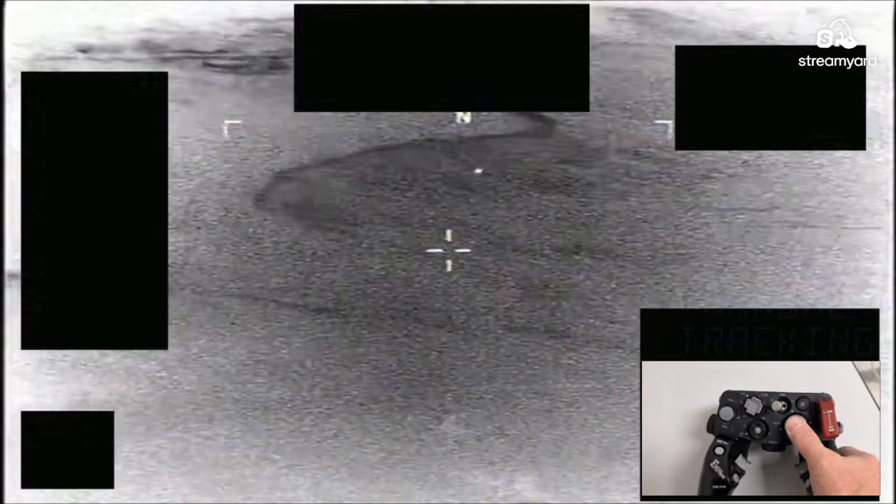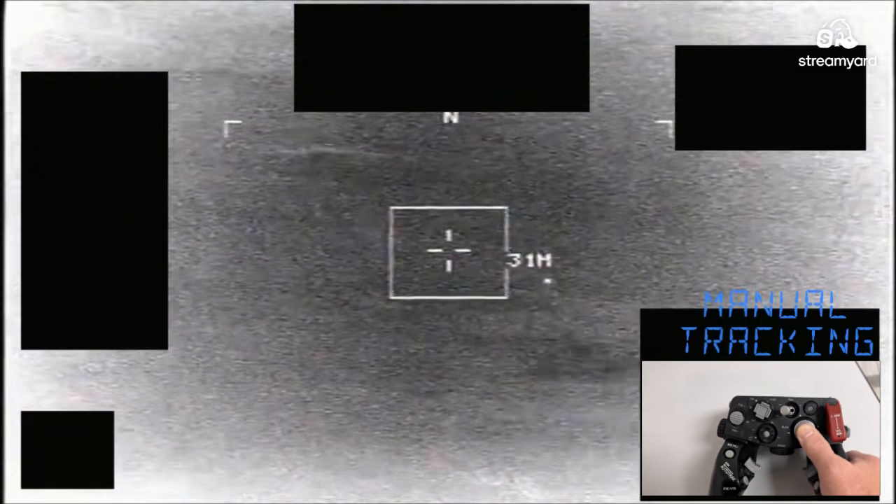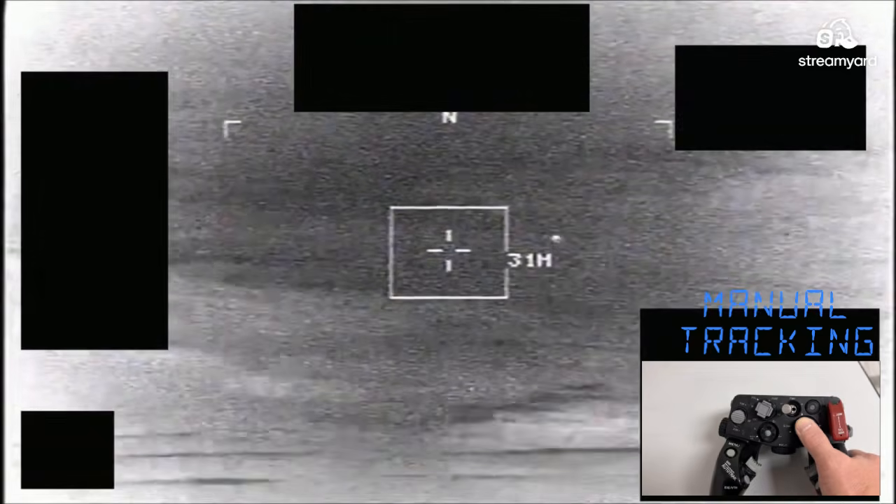Okay, this is somewhat interesting. We got your standard white orb. It's kind of fuzzy. Looks like it's going over a terrain. All right, we're just kind of manually tracking it. Okay, now it looks like it's picking up speed.